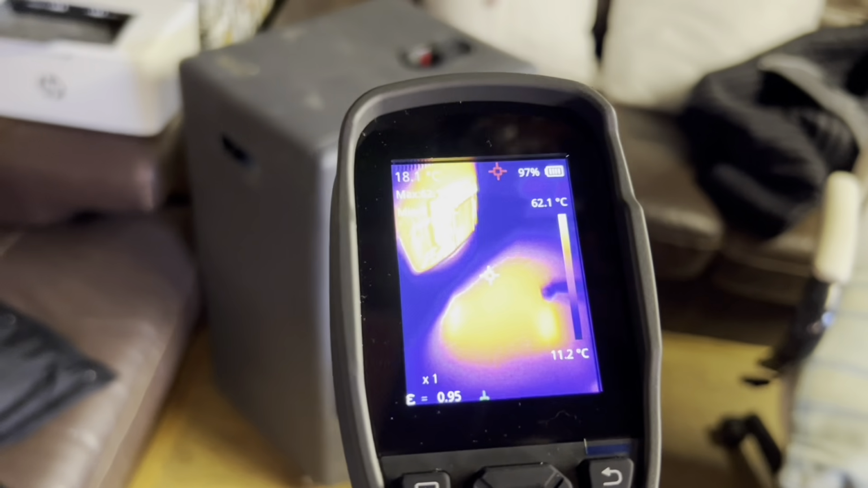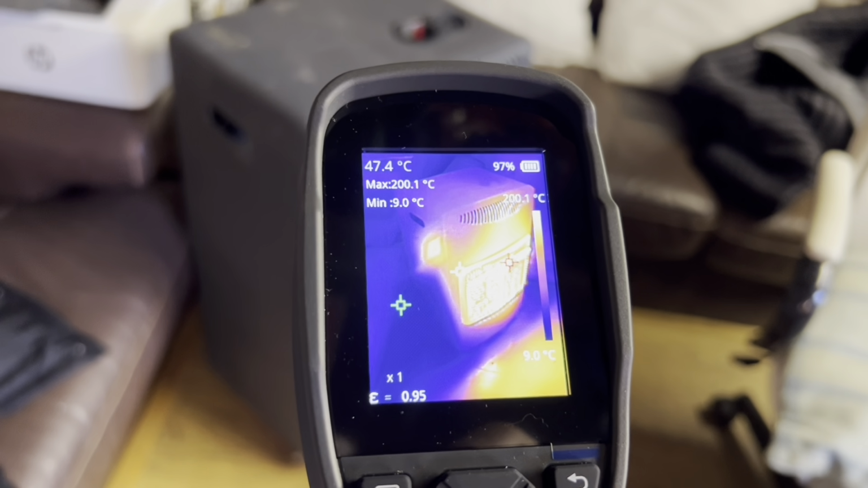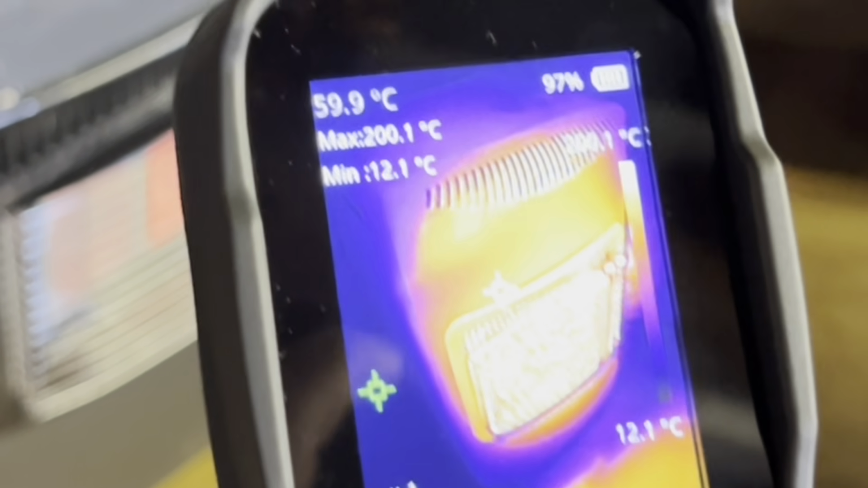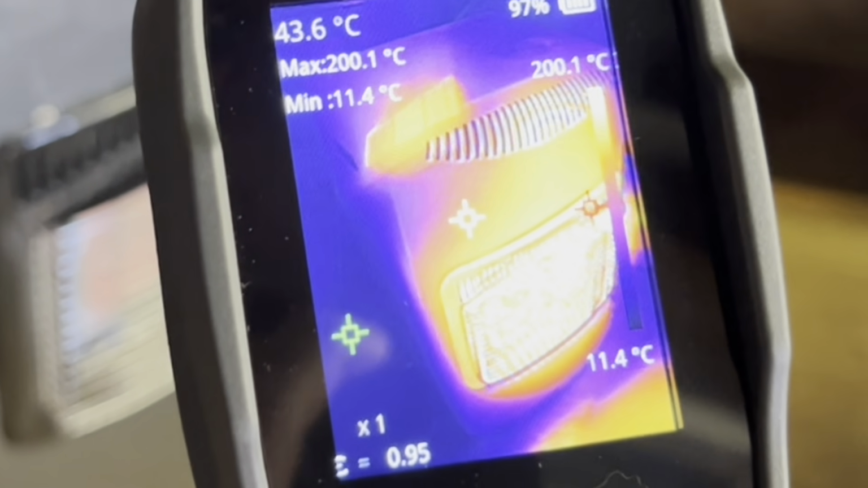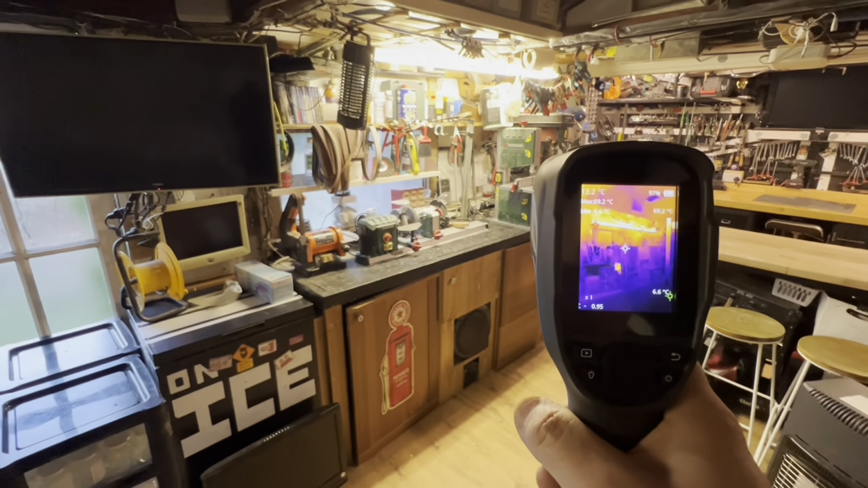Right, first place to try is my gas heater in my shed. This is on the office side of my shed. And as you can see on there, it's showing 200 degrees. Now, I'm pretty sure it went hotter than that, but I didn't have it on the other setting, of course, where it goes up to 400 degrees. Then I was walking around the shed and I thought, let's try a few things out.